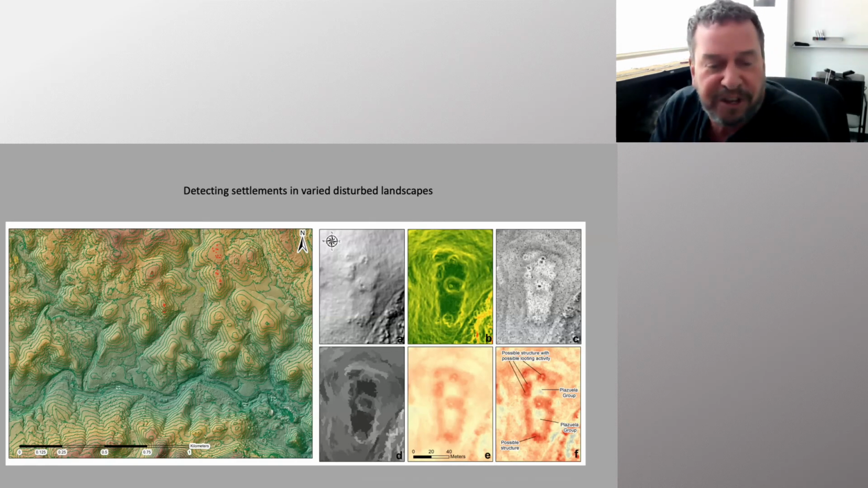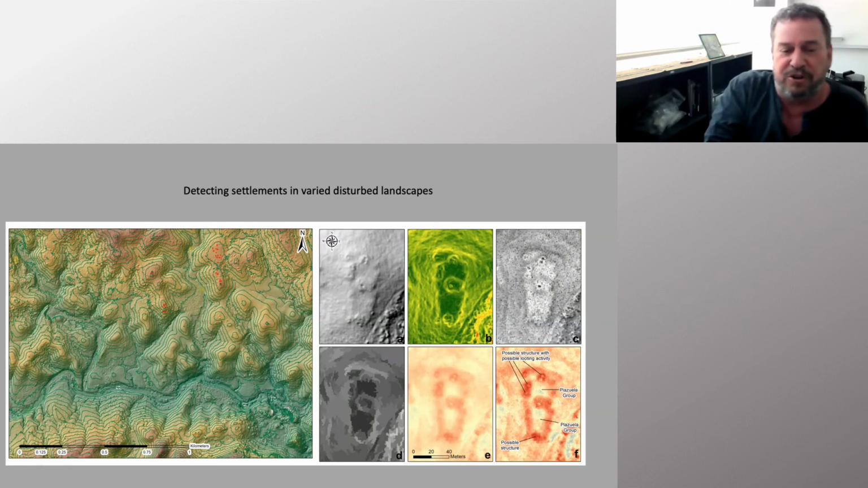We were initially interested in trying to resolve some issues that arose from the LiDAR, one of which was that a lot of the architecture in the settlements that we had found in surveys was hardly detectable at all on the ground in the LiDAR. This is a combination of three different factors, one of which is that many of them were quite small. In other words, they were ephemeral.